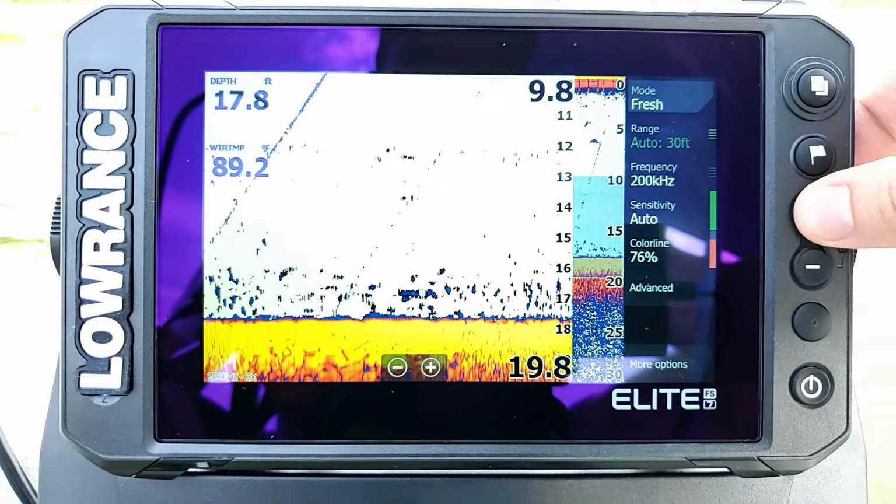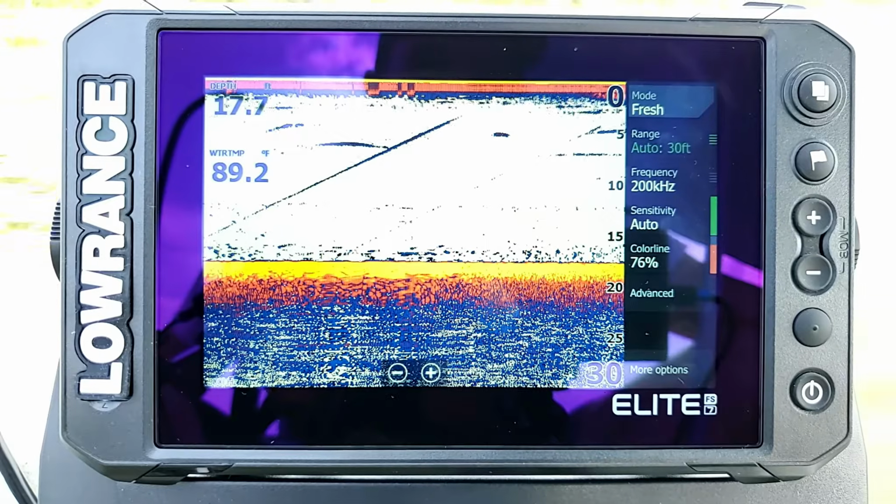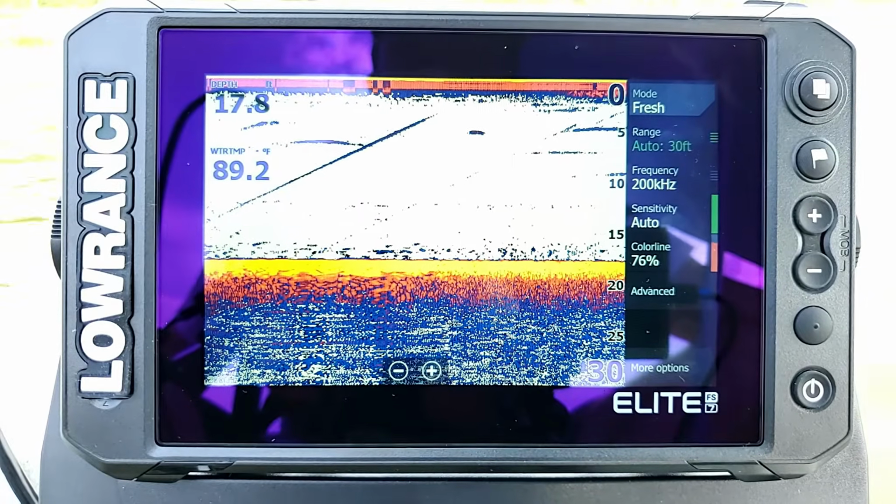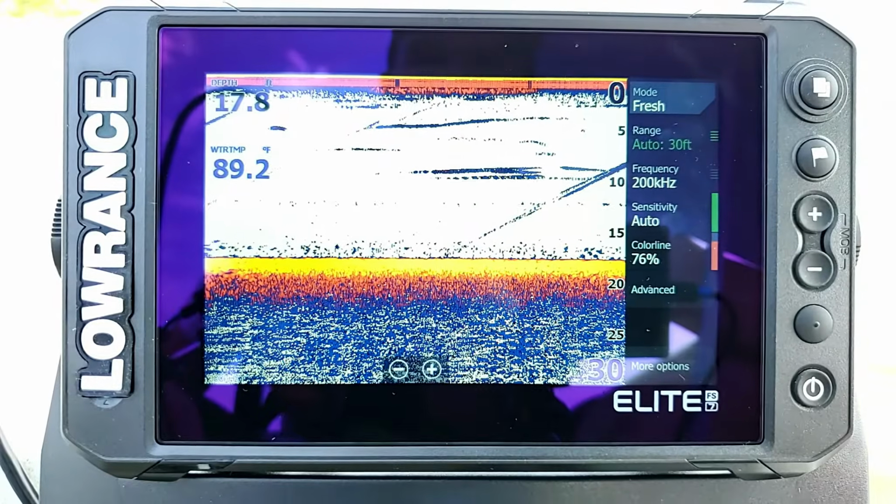And you can zoom in as far as you want, or you can zoom all the way back out. I personally don't really care for the zoom function too much myself, but some of you may find it useful. Now let's go ahead and start off on our menu options here on the right.